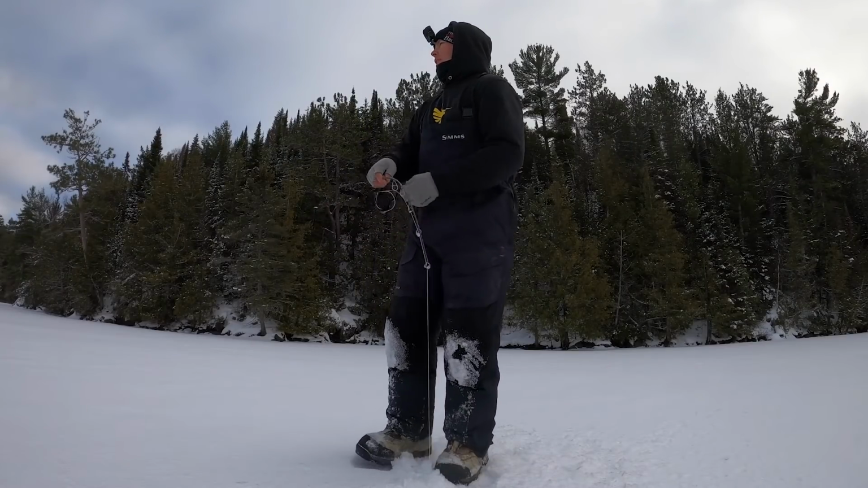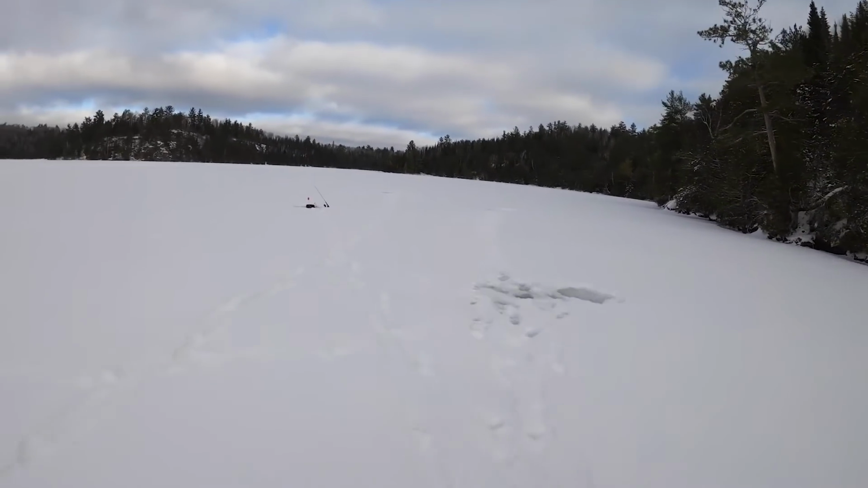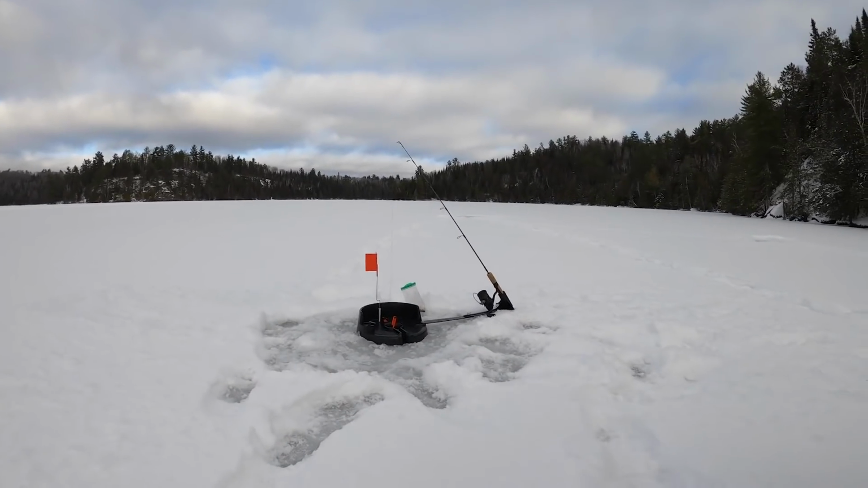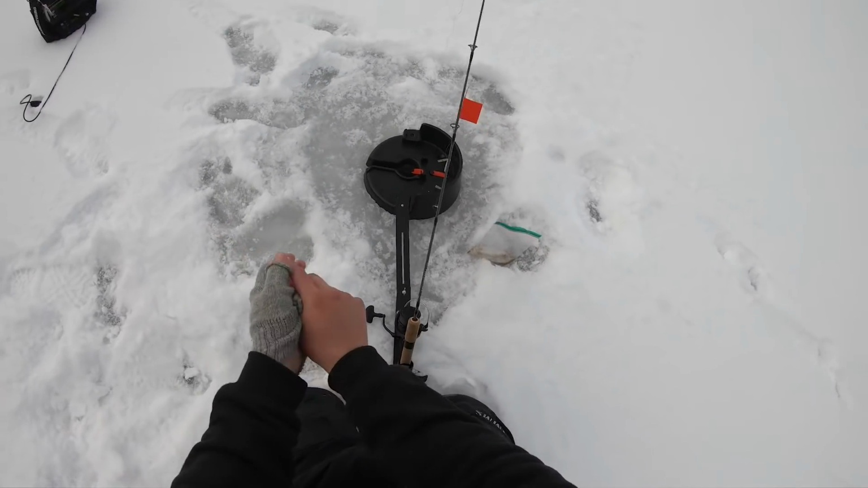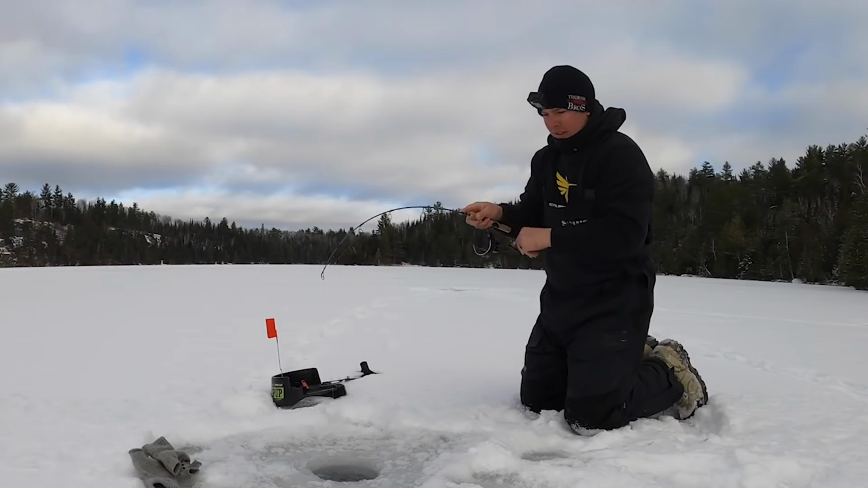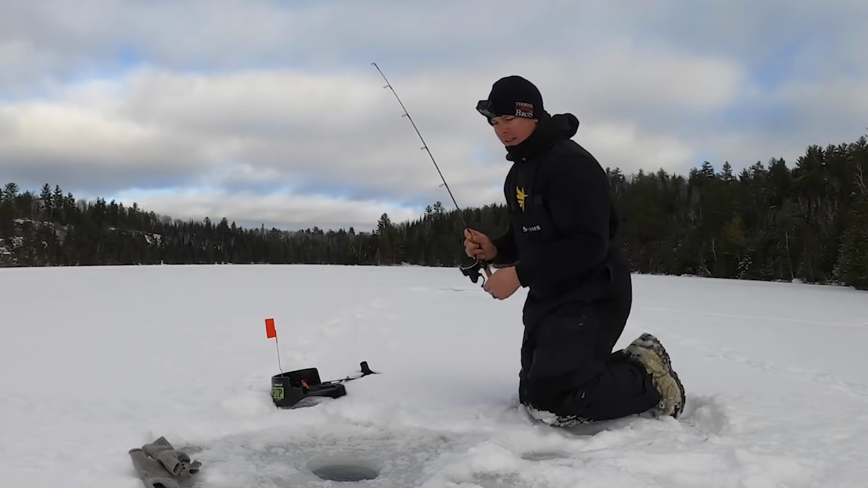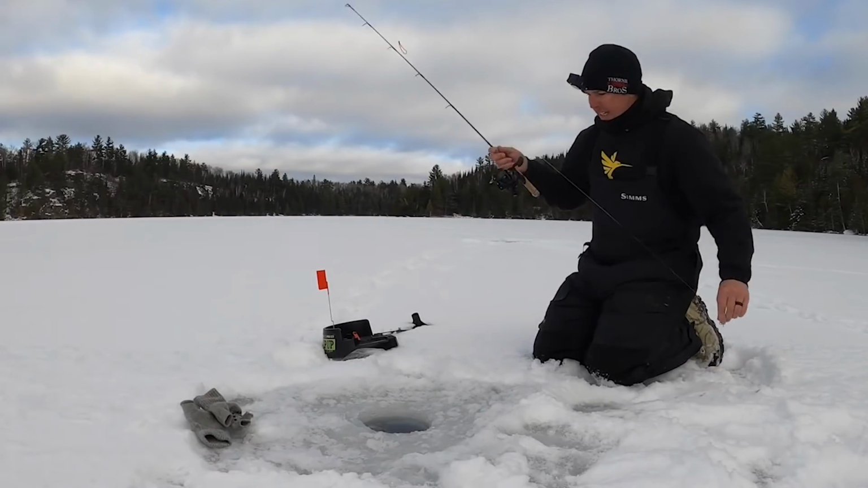Oh, there we go. Laker on the Cisco, boys. He's running, you can see the rod bouncing. Don't stop. Hopefully he didn't drop it. Oh, he dropped it. Come on. Why are they doing that today? You just got a free lunch.